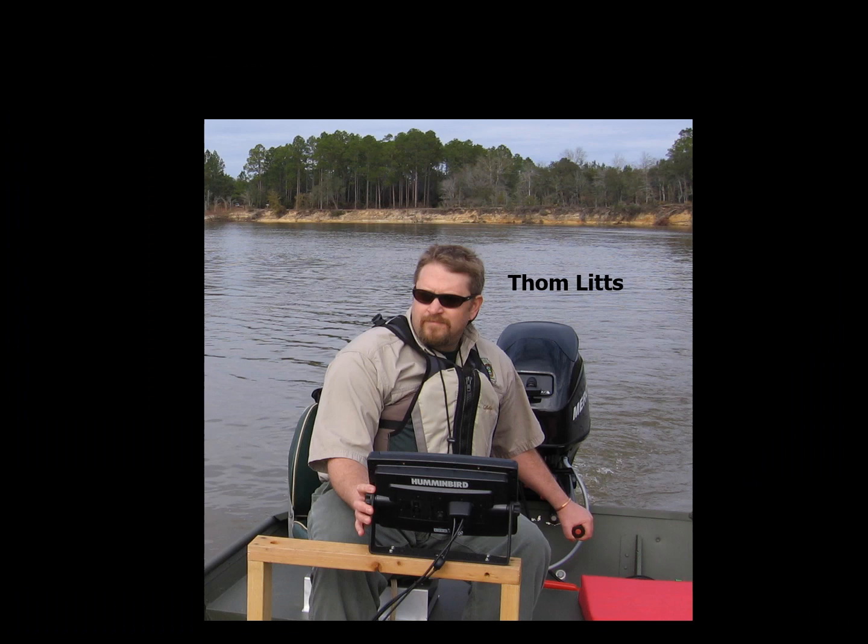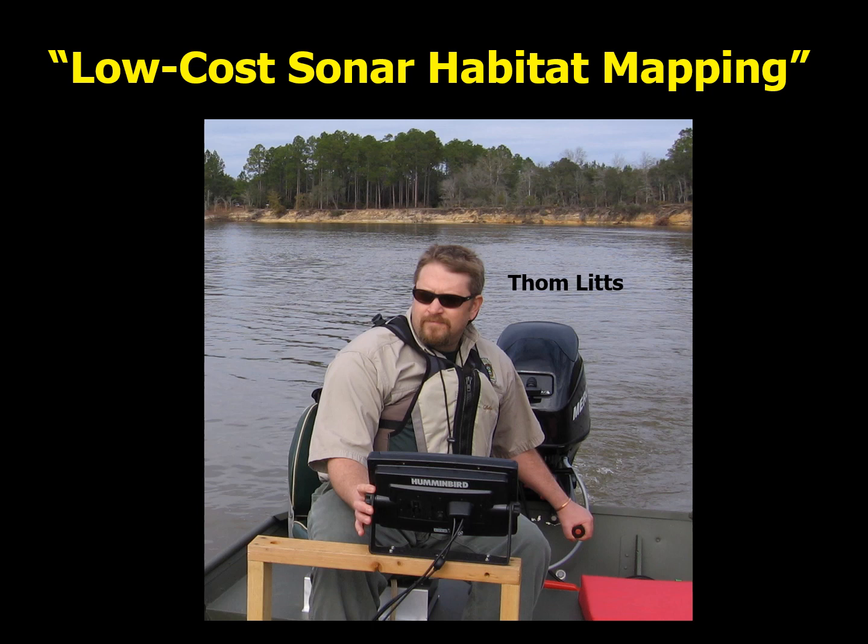Not knowing how to accomplish such a feat, I turned to Tom Litz, who was working at the time as a GIS specialist at Georgia DNR. Tom also happened to be a very skilled computer programmer. Together we began developing a methodology we called low-cost sonar habitat mapping.